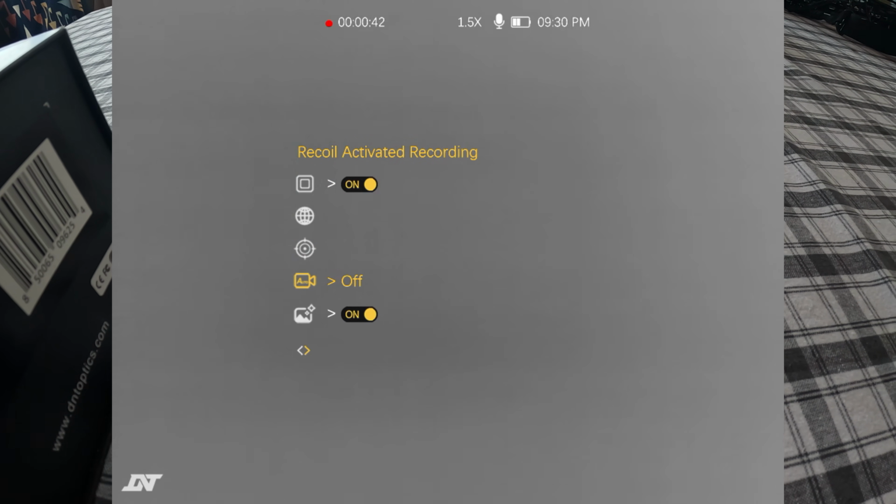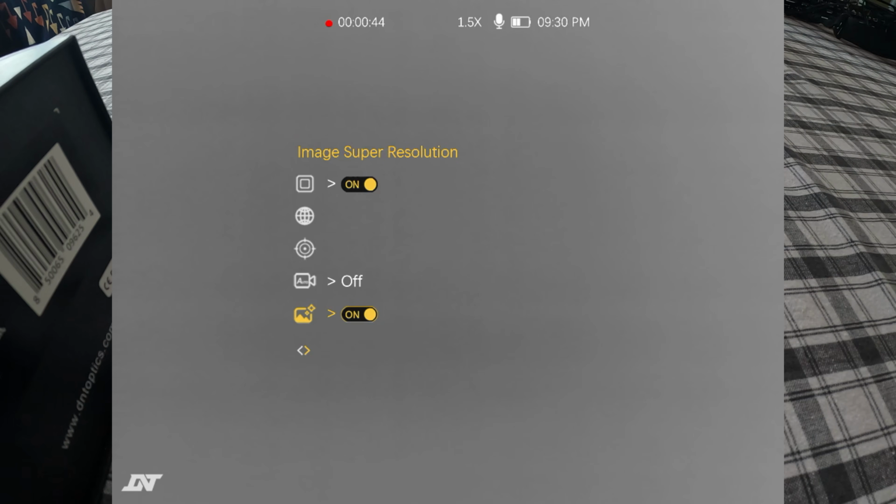Image super resolution, you can turn that off or on. I recommend turning that on. And what this does is it cleans up the pixels. I've shown this in other episodes as well, but if you start zooming in, especially on the lower resolution thermals, this one's pretty high resolution, but you'll see at a zoomed in distance, you're kind of pixelated. You turn that super resolution on and it kind of washes over, smooths the pixels out, and gives you an even cleaner picture.